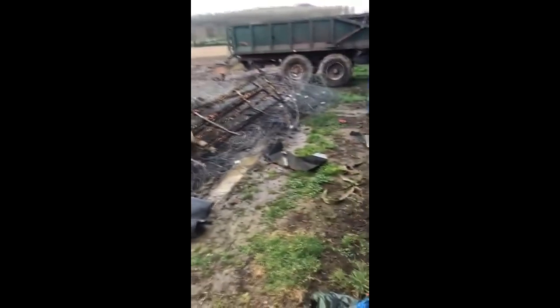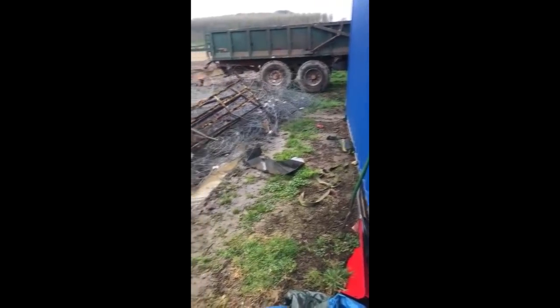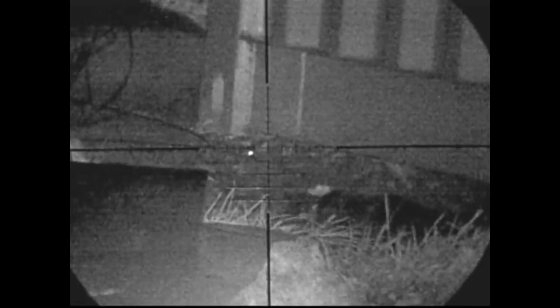This is the container to the right hand side here where the farm manager spotted the rats, and look how he just lobs random things at that pile to scare the rats off. So where that rat ran in at the bottom is where I'm focusing on right here. You can see he's sticking his head out under that corner where he ran under earlier on, so I'll stick a pellet in it.